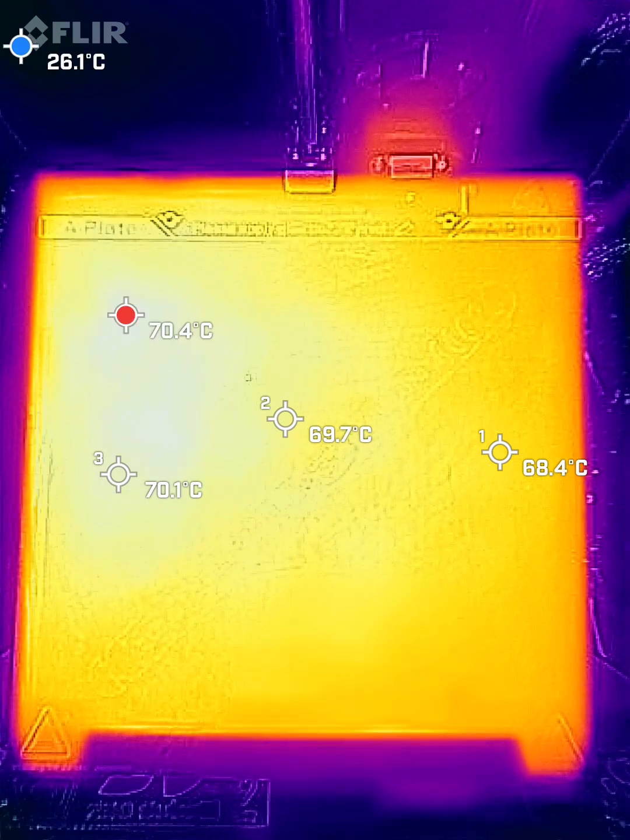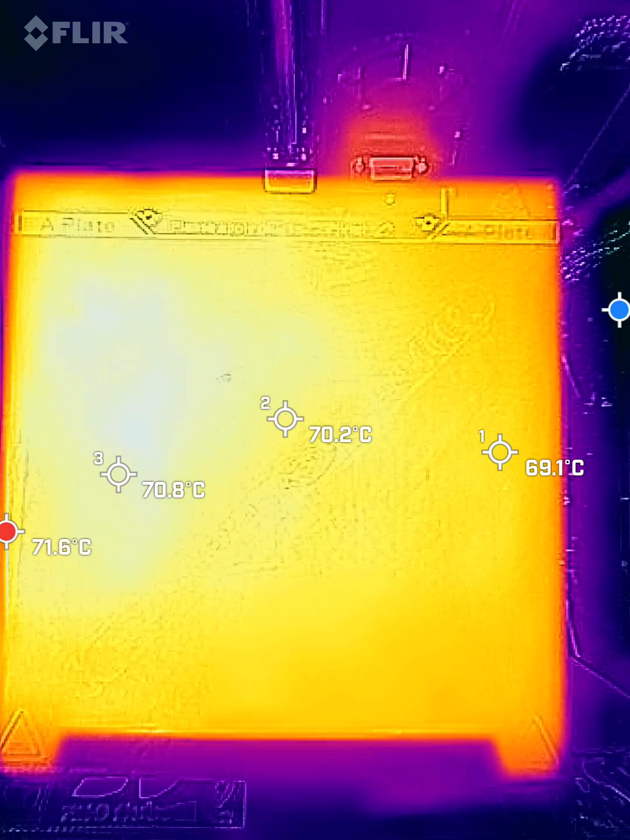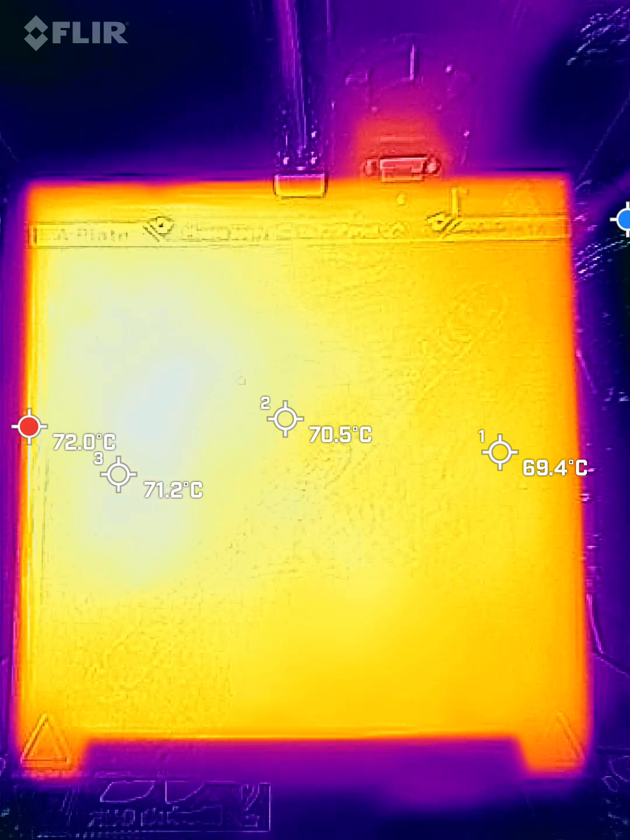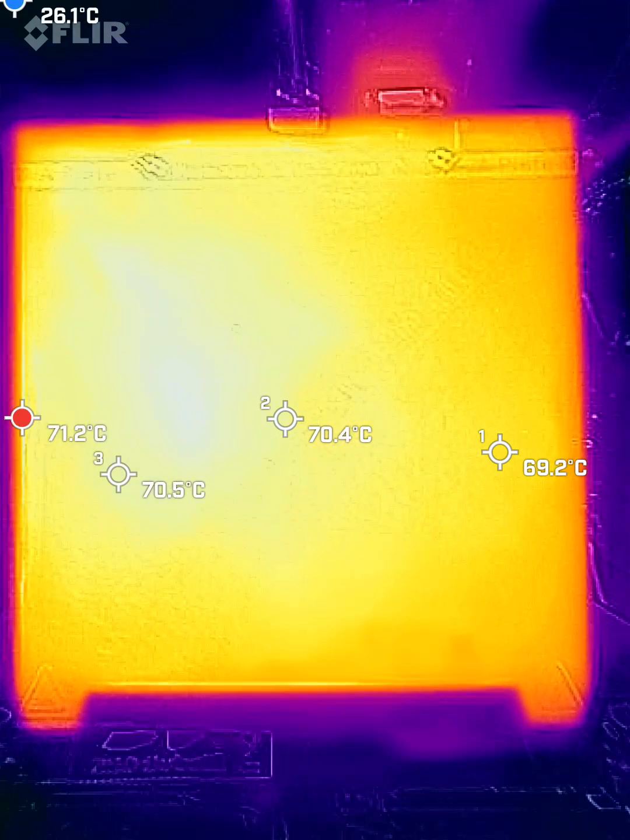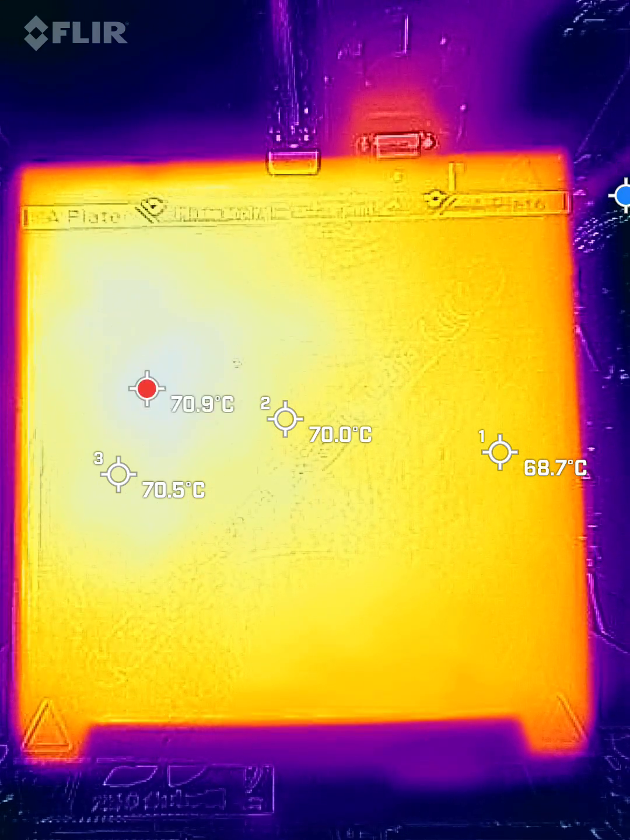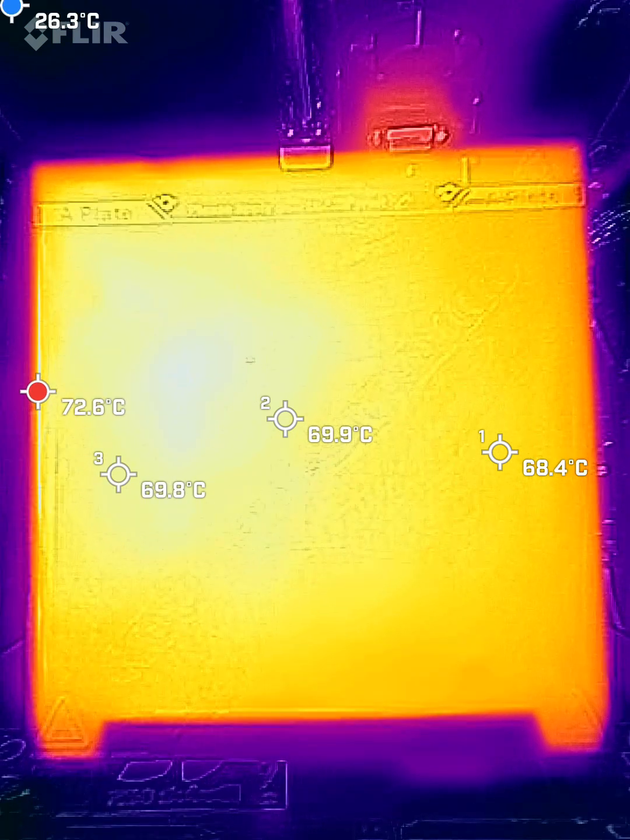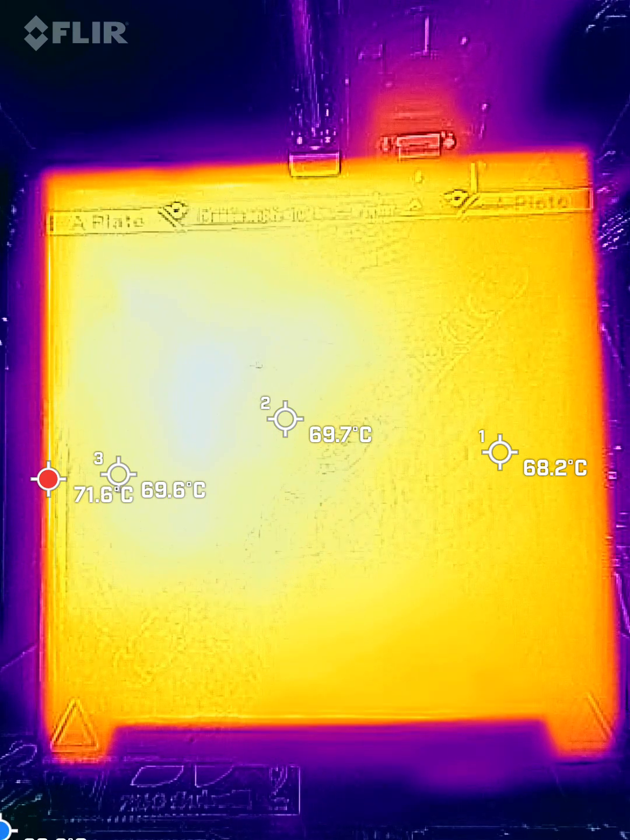I can't imagine a degree or two is going to make a difference, because of how the original question came up. He said he was having adhesion issues if he printed around the perimeter, but he didn't have adhesion issues in the center. I should have asked some more questions. Could have been just typical warping. Could have been the bed just needs cleaning. But I was just following up on his request. So it's all still within like 1 degree.